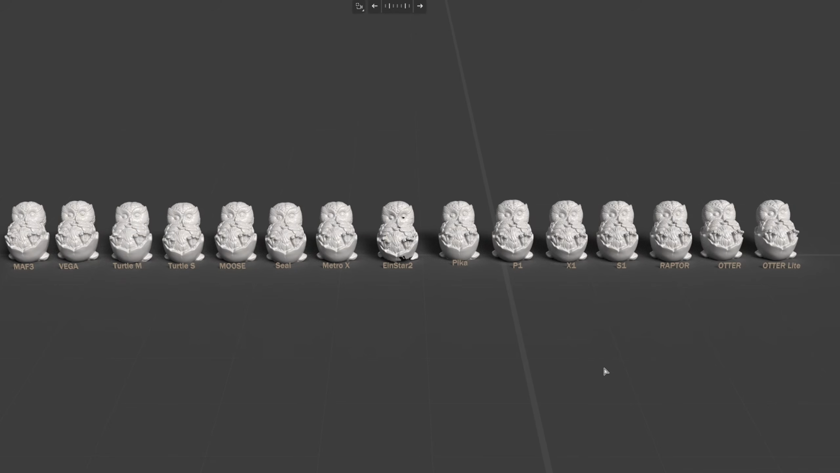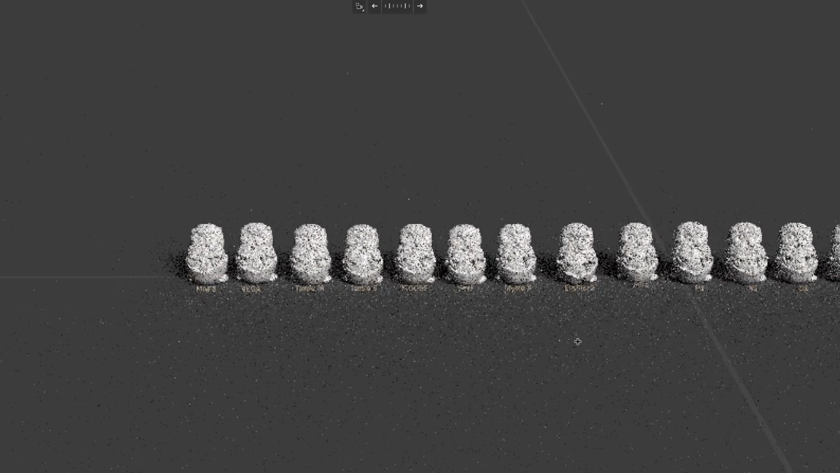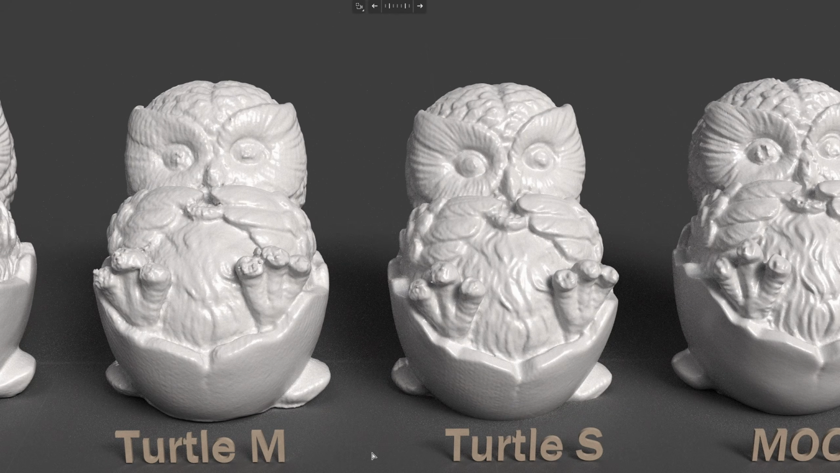These are my own collections, serving as reference for resolution comparisons. I've been collecting this data for over 2 years. Let's compare the Turtle S with the M module. The M module delivers much lower resolution, but its wider capture range improves tracking. That's why it's not suitable for smaller objects like this owl figure.